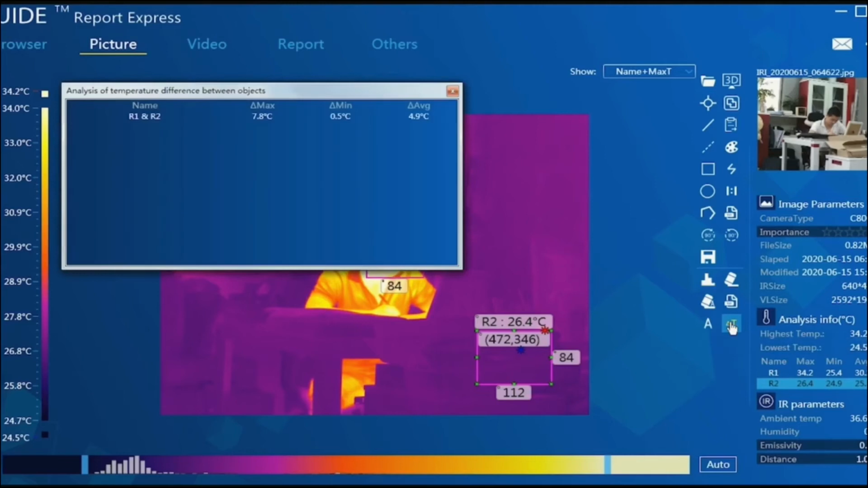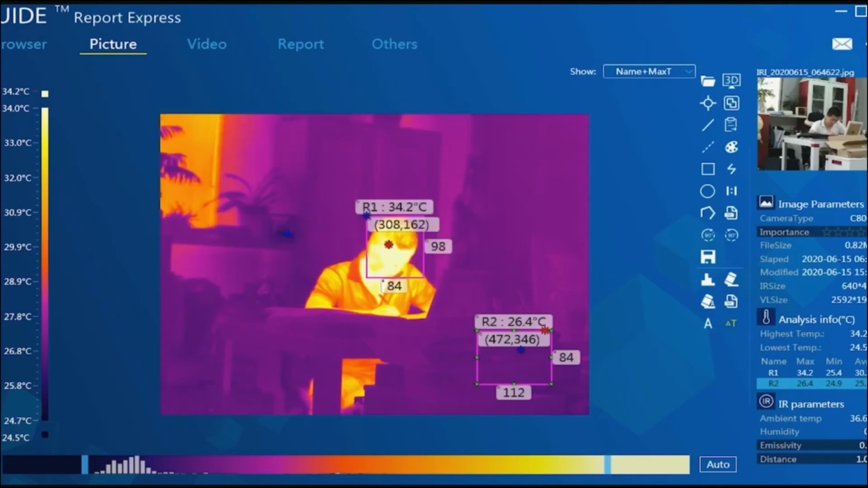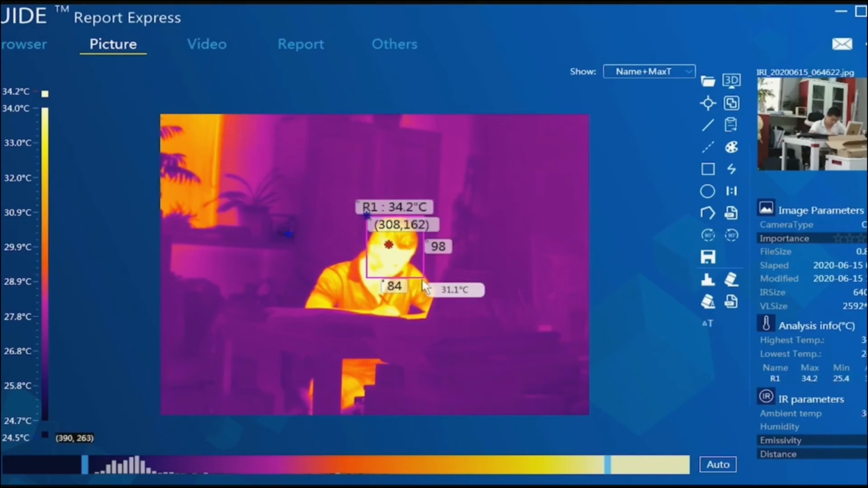And when you click delta, it will show the difference of the 2 frames in the photos. You can see the difference of maximum temp, minimum temp, and average temp. It also shows on the right side. Okay, let's select the 2 frames.